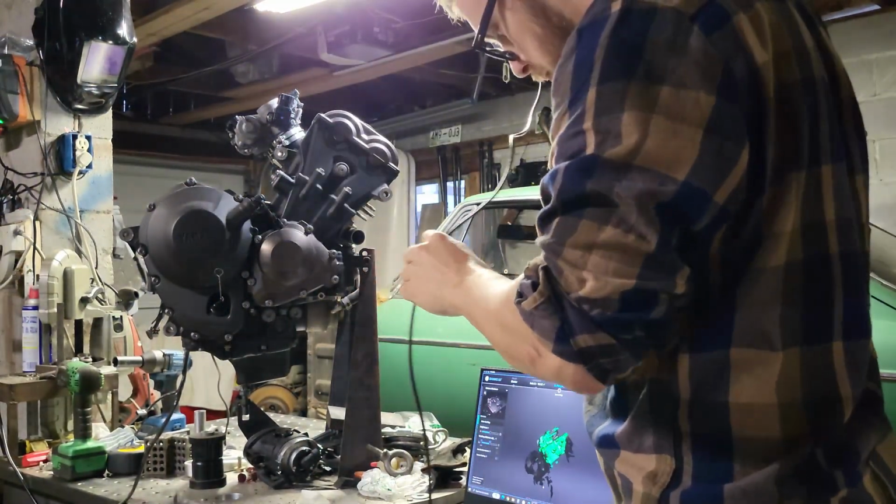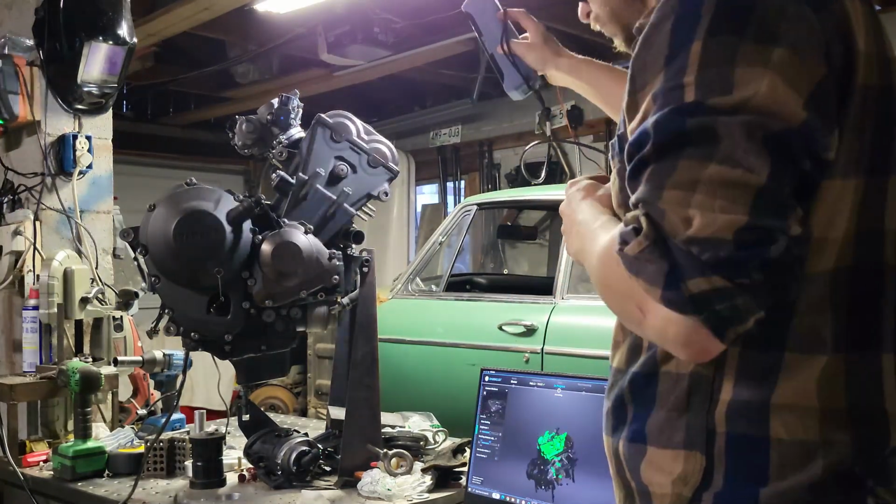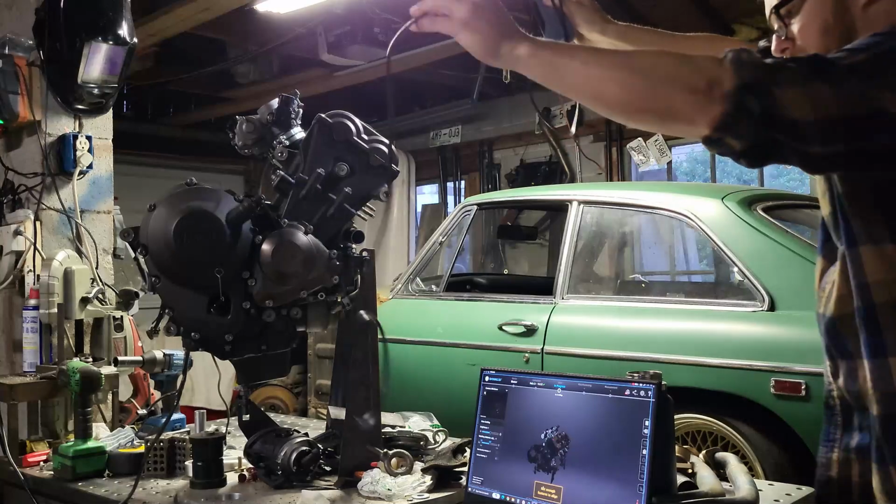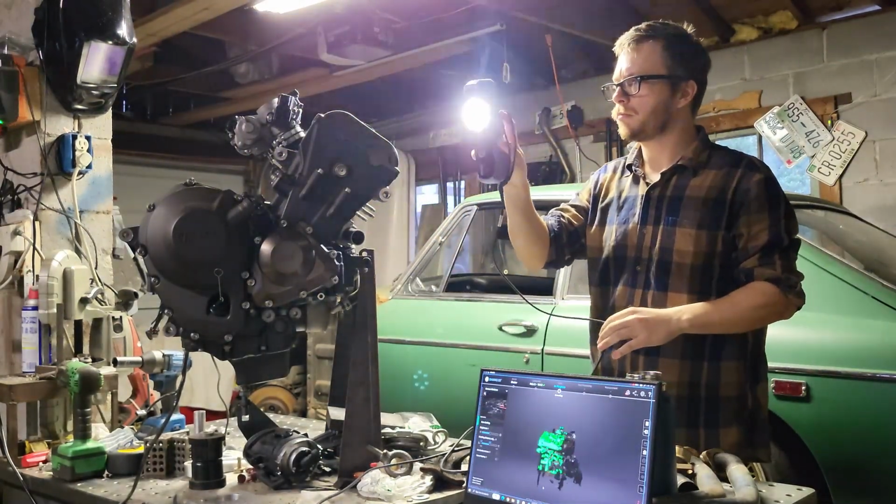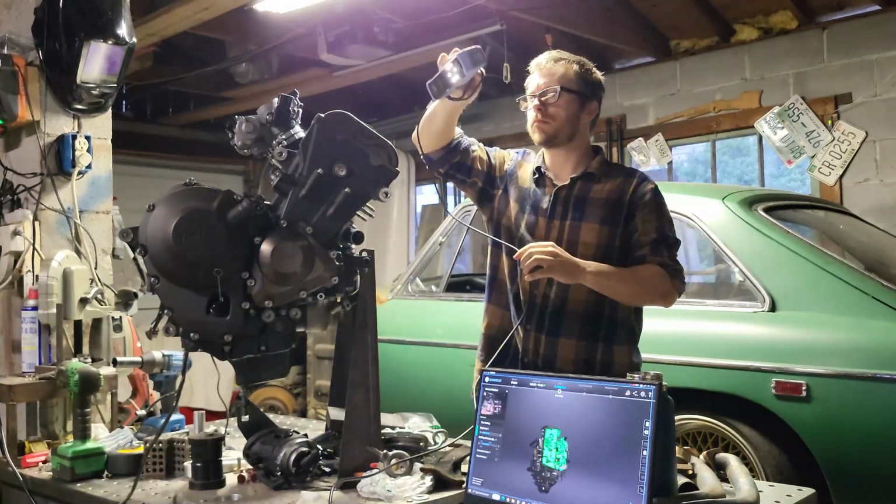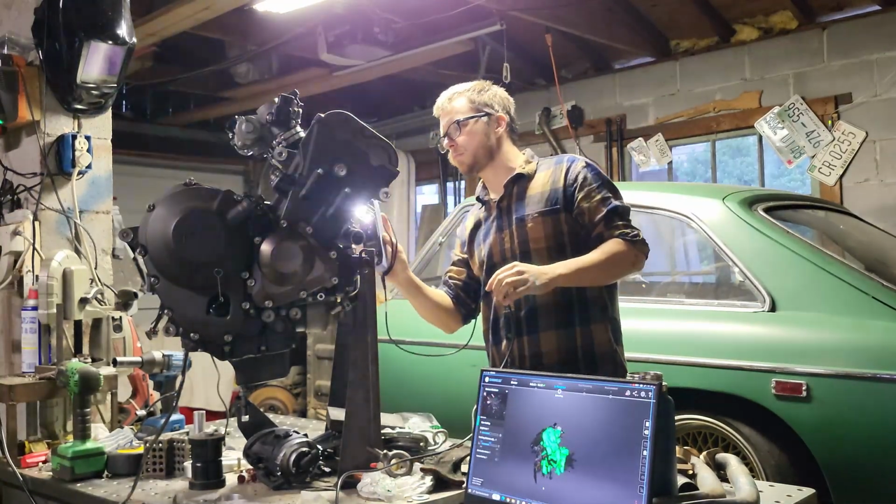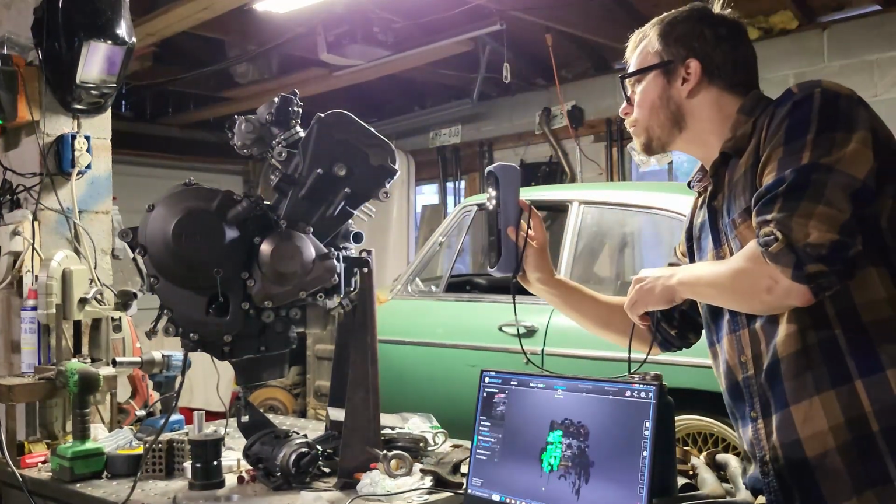Now this is the base model or cheapest model that Shining 3D offers. They do offer a lot of high-end scanners too, but I have absolutely no experience with those. So all in all, I am very happy with my purchase of this scanner. It has exceeded my expectations.